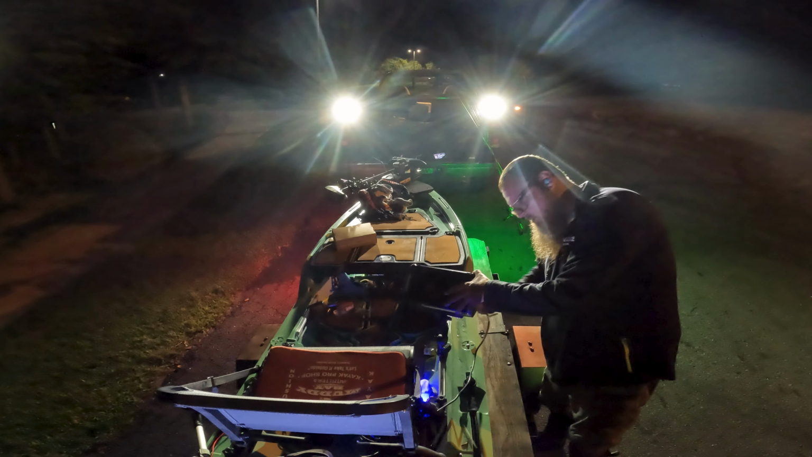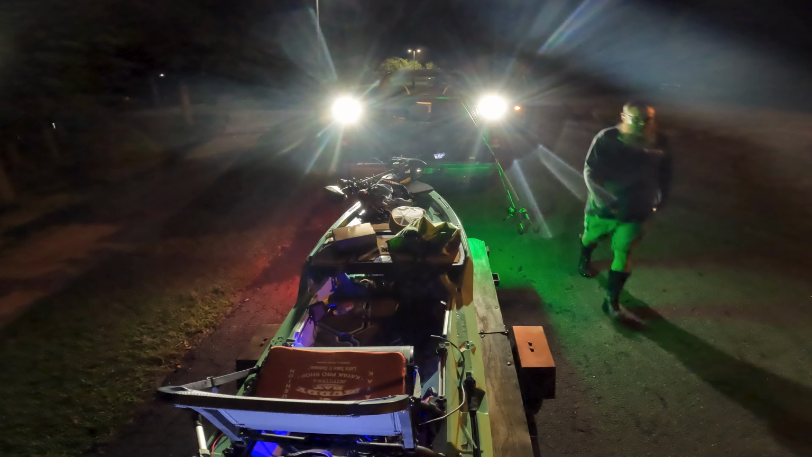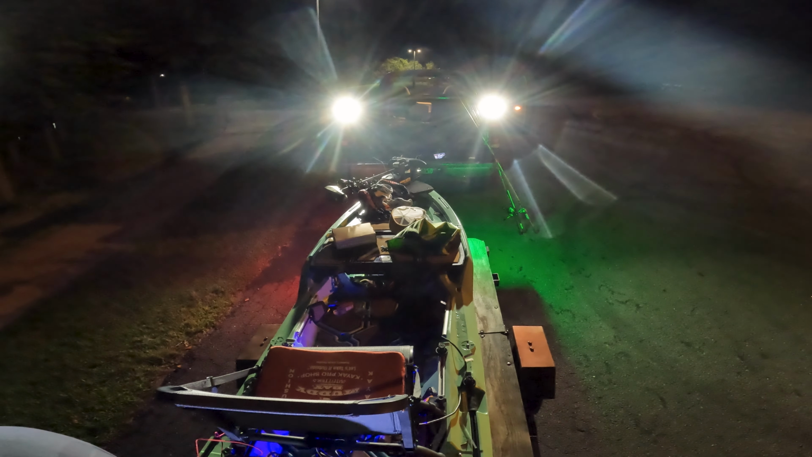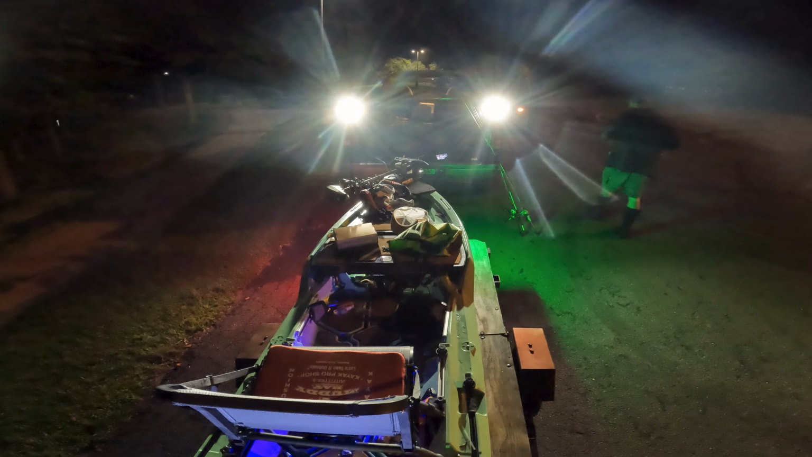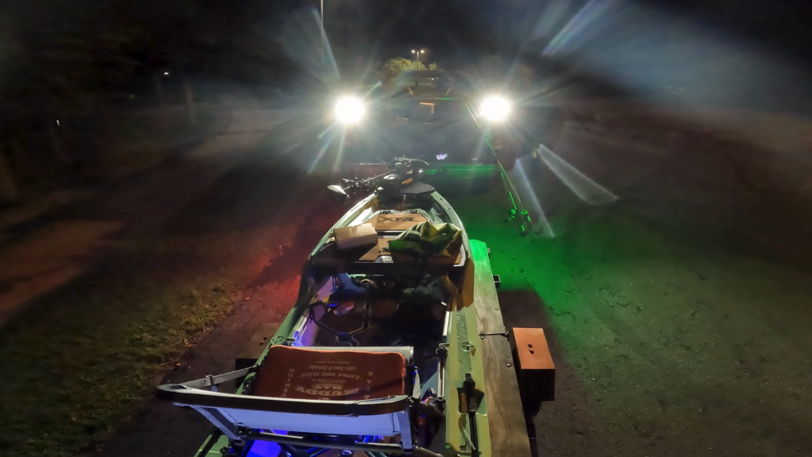I made the long, almost 4-mile journey back. I think it's like 3.6 something. I did the actual math, but it's a long journey on just a trolling motor when you're only doing like 3 miles per hour. Did have some battery concerns, but the night just started so rough, man. How could I not have battery concerns on a night like this?